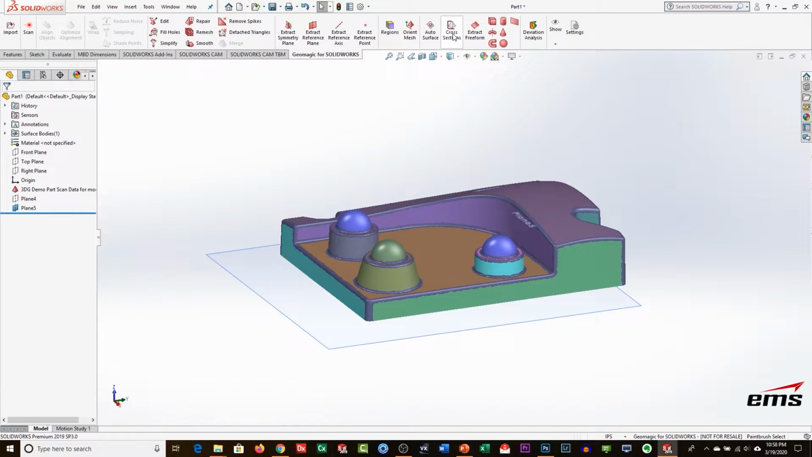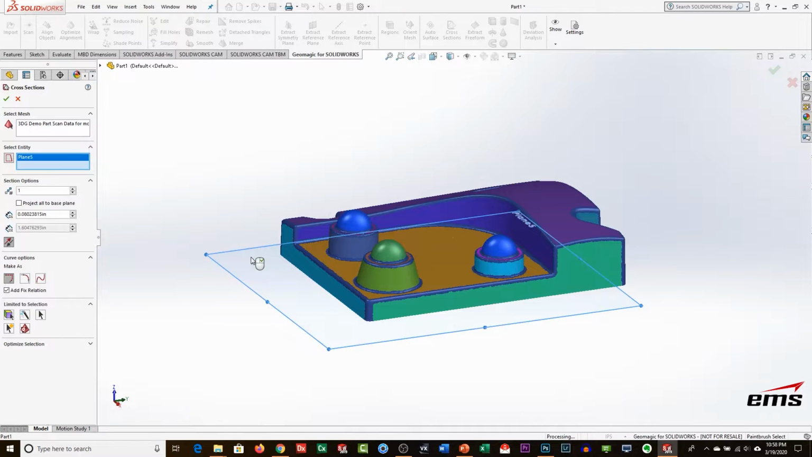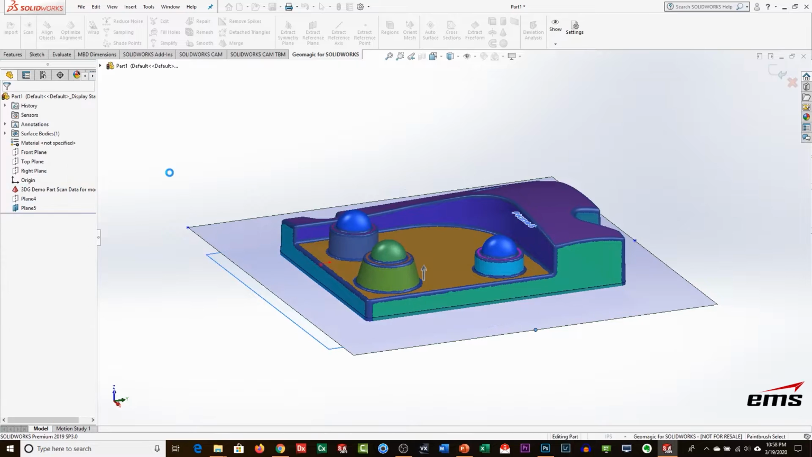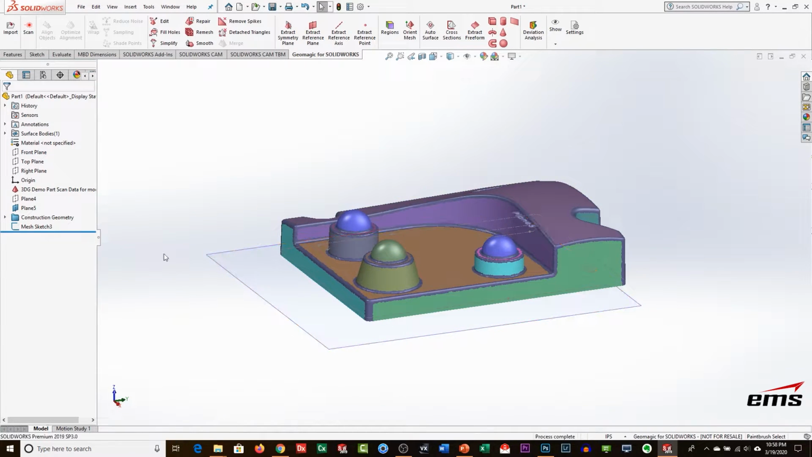And now I want to create a cross section, and I'm going to pick this bottom plane, and we're going to want to move it up some amount like we did before. We don't want to cut right at the bottom. I'll go ahead and take that amount. That's fine. And then that's going to build a cross section through there.